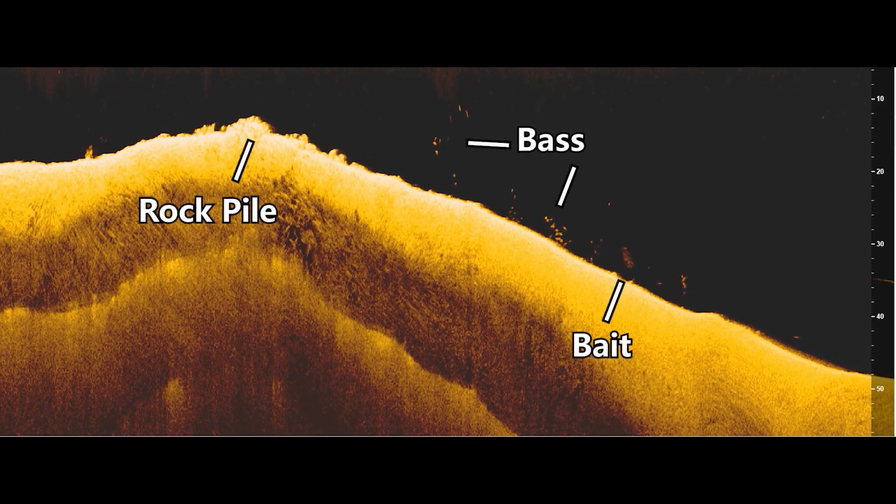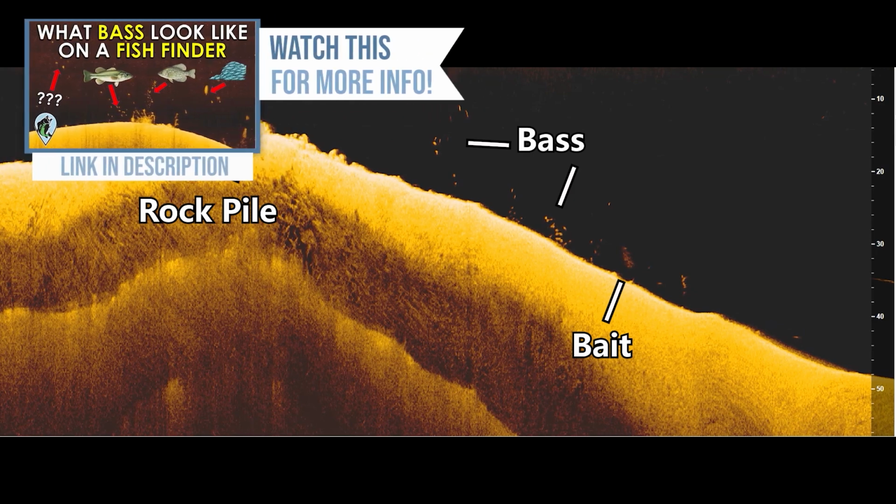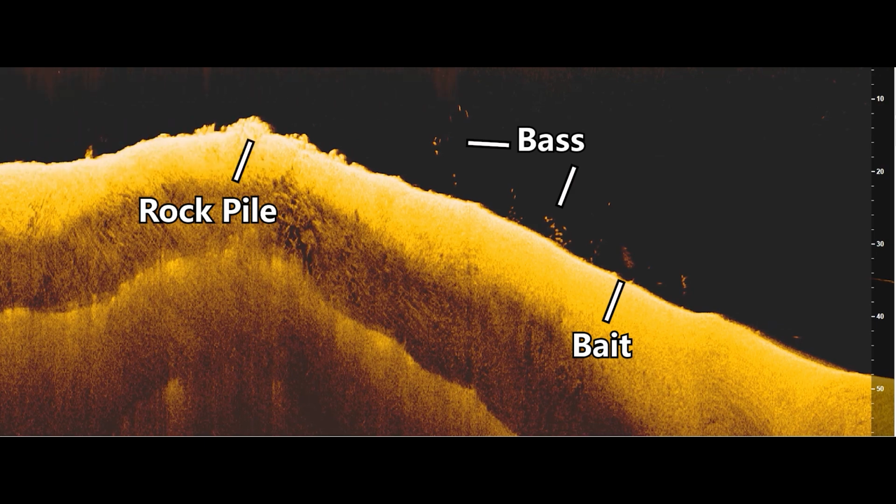And if we take a look at my down imaging from this spot, you can see there are just fish all over the place. A lot of these dots are stacked pretty close together, but they're not more than 2 or 3 dots, maybe 4 dots tall, which let me know that these were bass. If you do want to learn how to identify bass on your fish finder, check out this video up here. And I knew immediately that I could get these fish to bite.